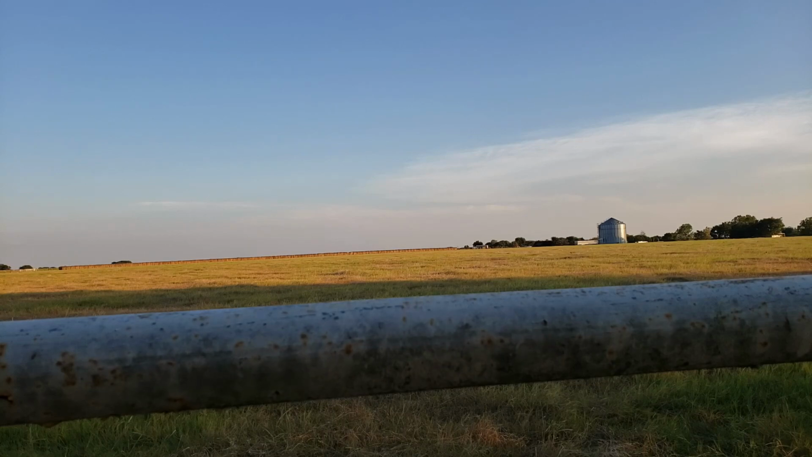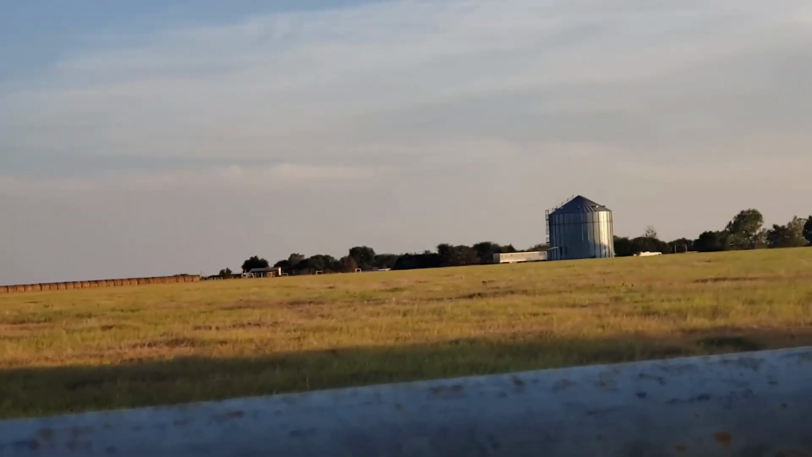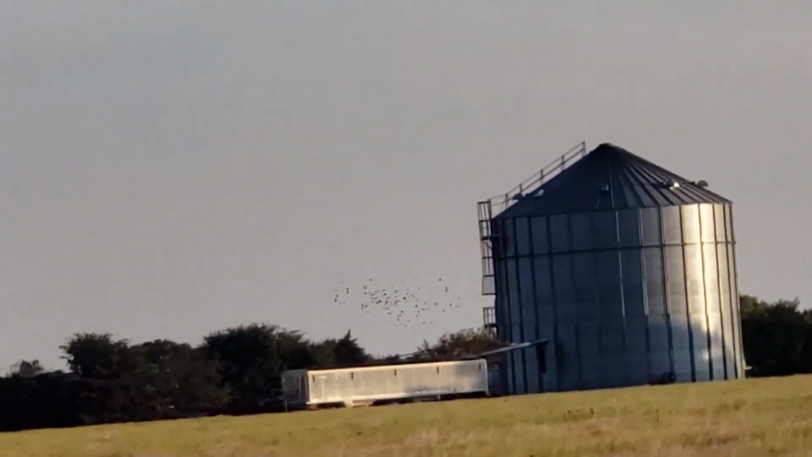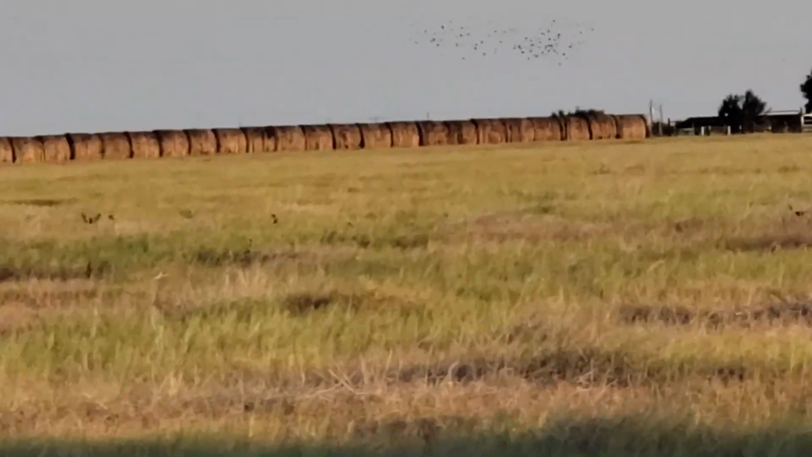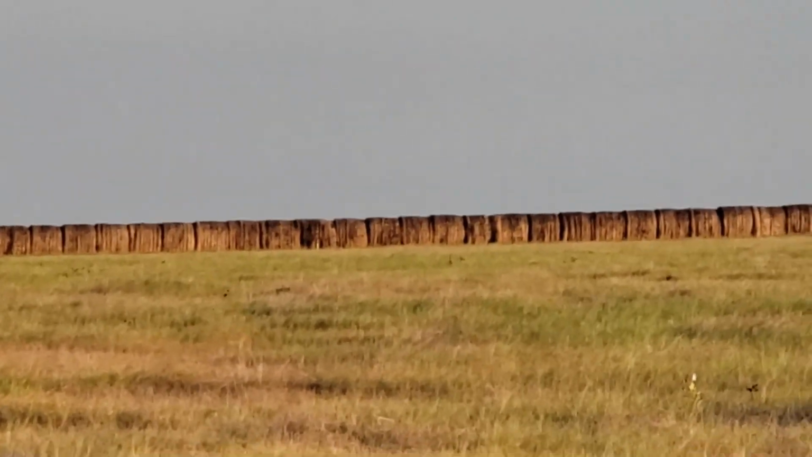Okay, everybody. First of all, let me give you a little bit of an idea so you can get a pretty good idea how far I'm looking. You see that silo all the way to the right? That one right there is 470 yards away. See all them doves flying? I hate them birds. Anyway, 470 yards away. Right next to that, you have all this hay lined up. That is 370 yards away.